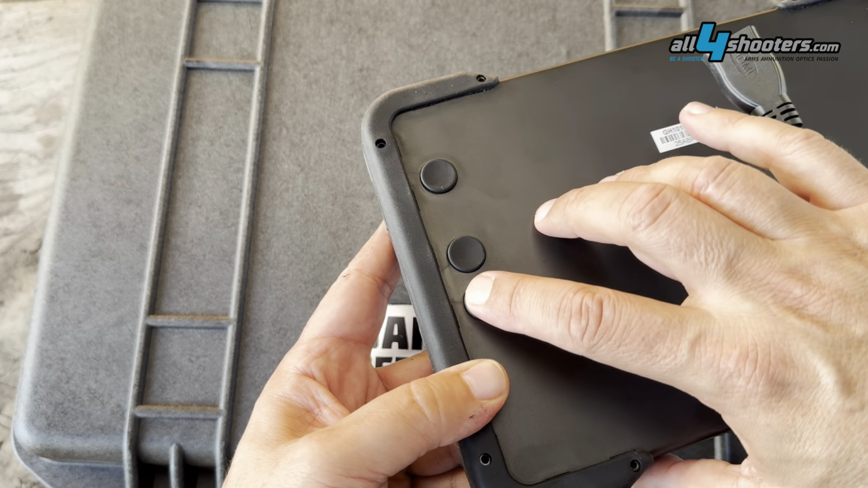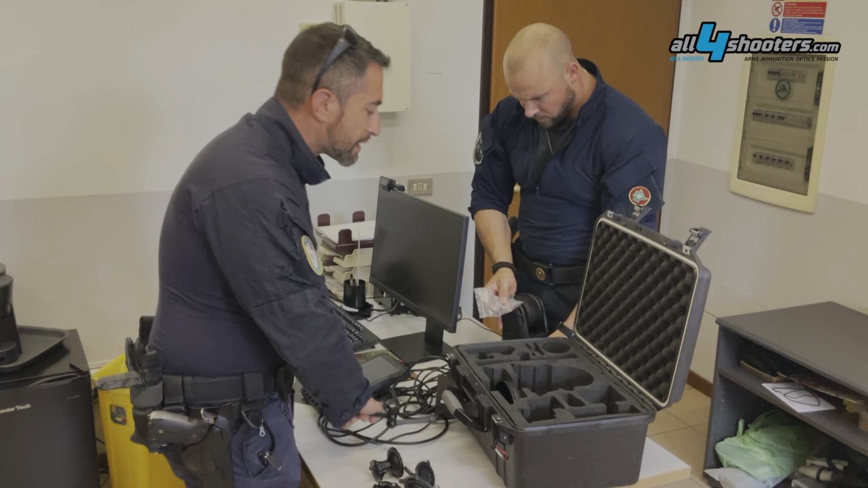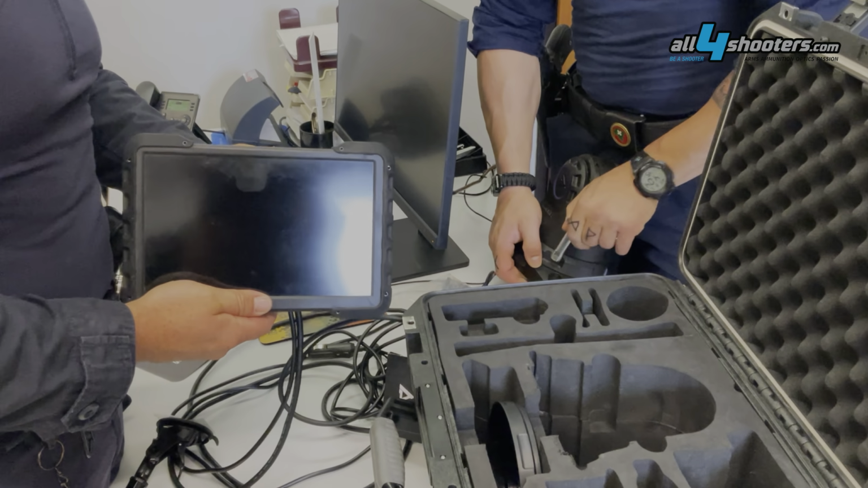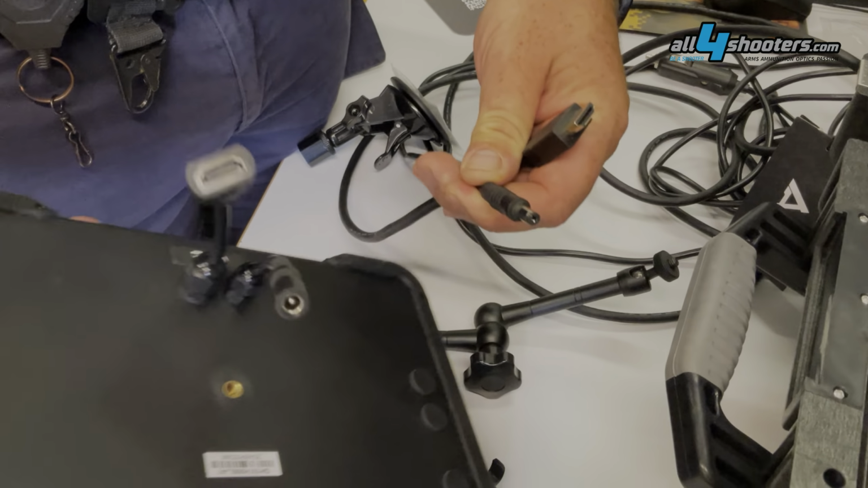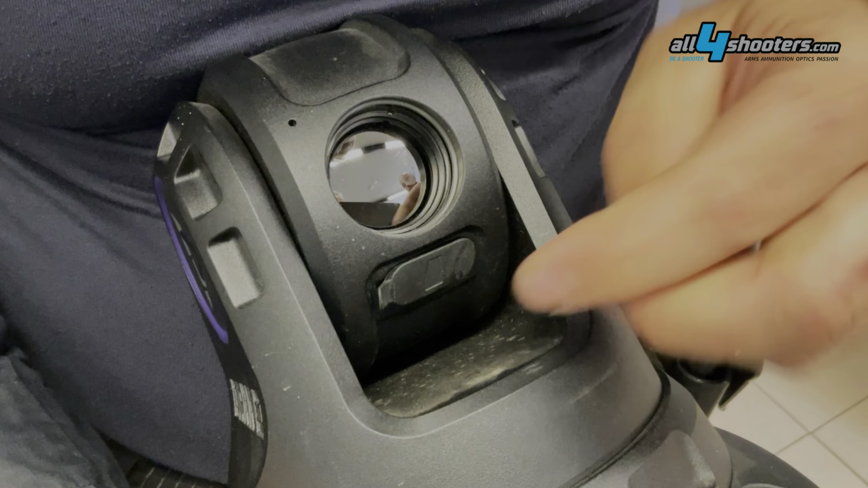When permanently mounted, the base can be protected with a cover, while the head can be easily removed for storage during parking time. All for Shooters partnered with Castano Primo Police Department in northern Italy to test the Dark 30 vehicular thermal imaging system in the field during official law enforcement duty.